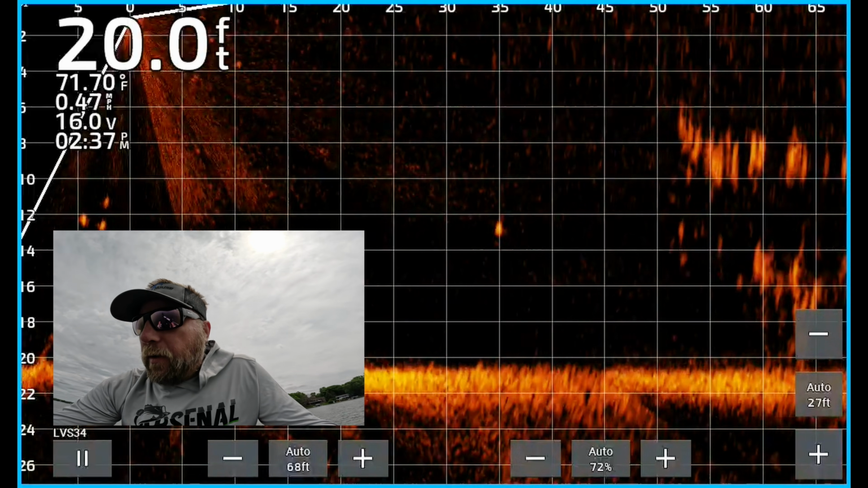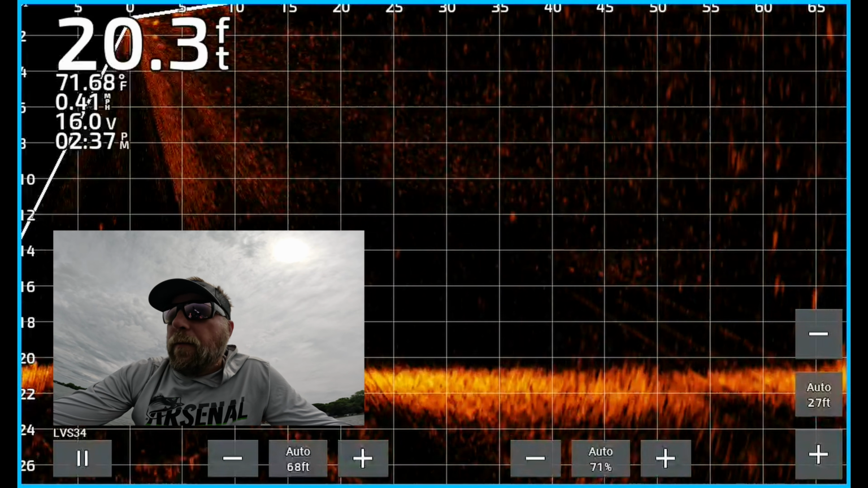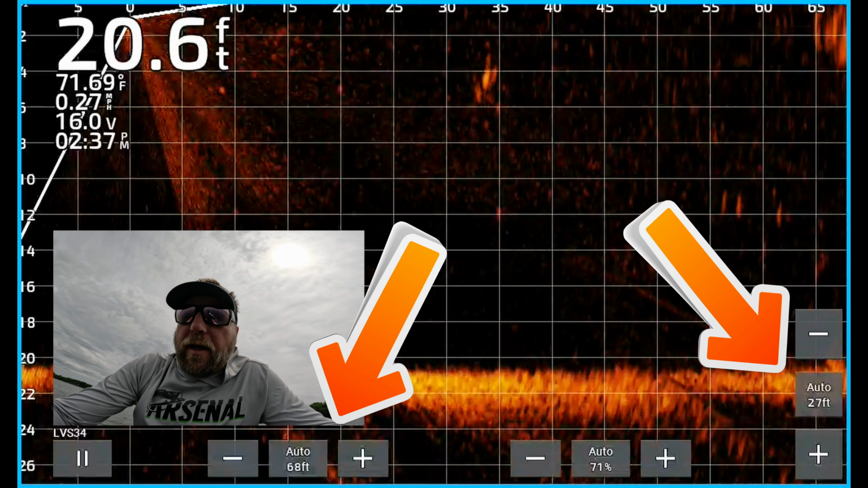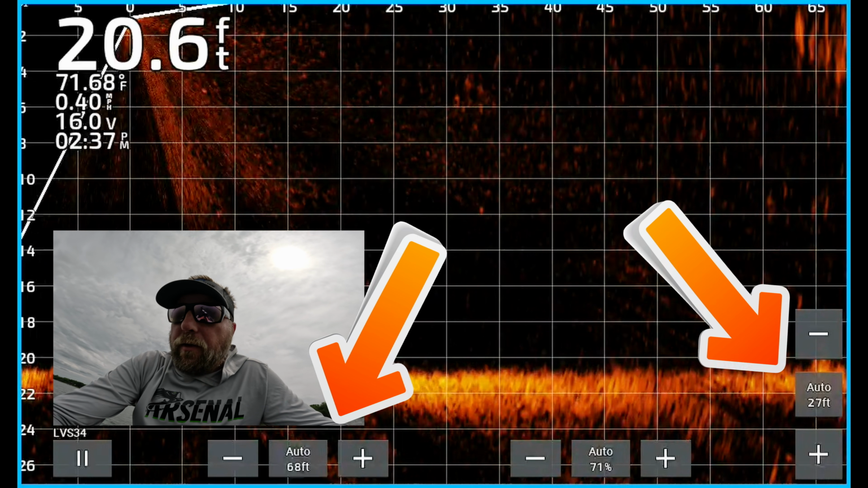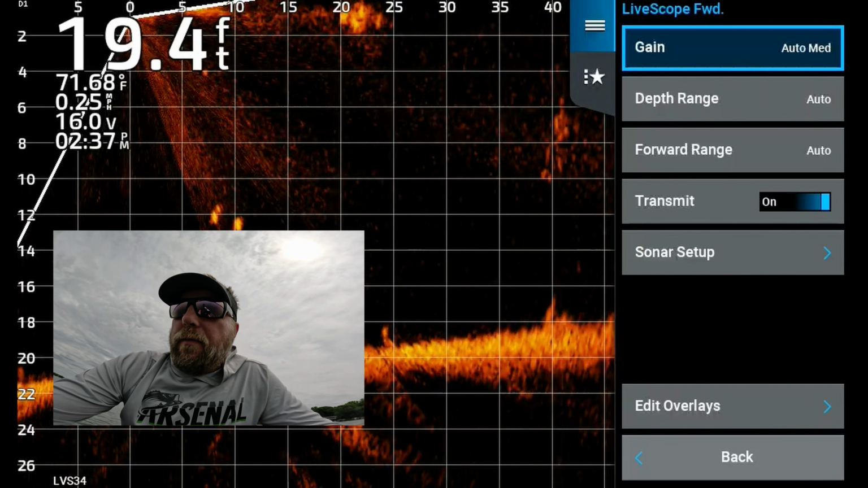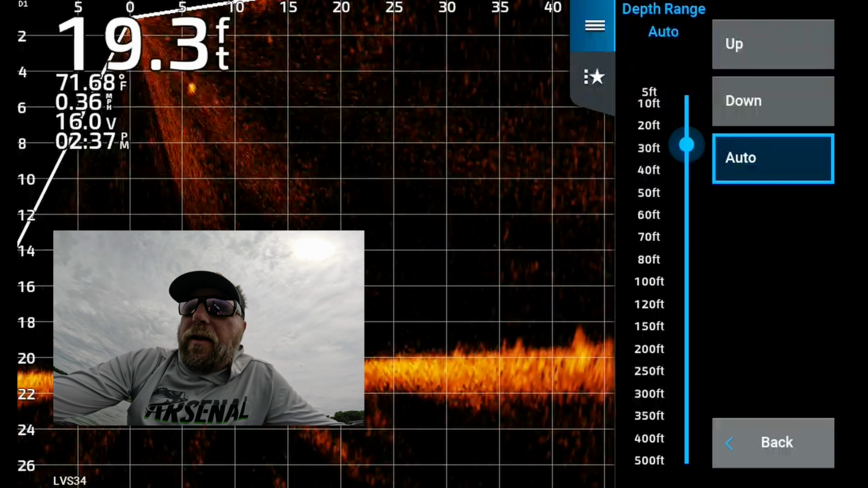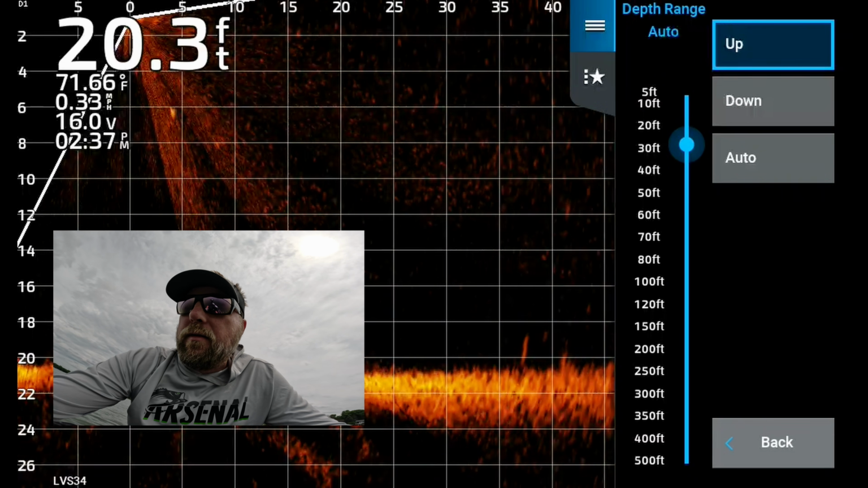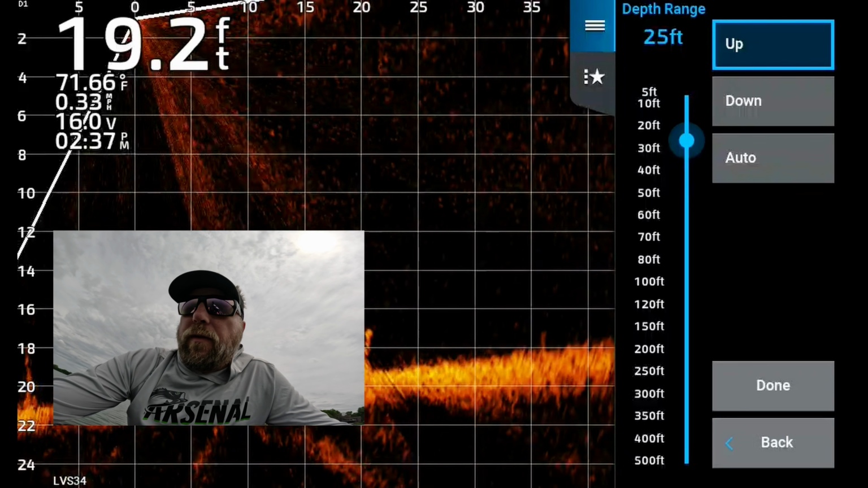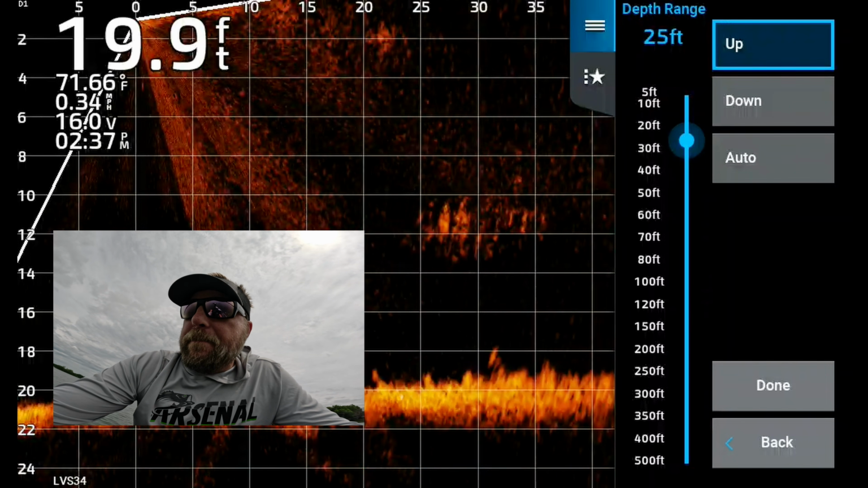And I think that's one thing we want to encourage people to get. I'm on spot lock, so we're going to be all over the place here. So the first thing you'll notice is on the bottom of the screen, you're in auto range, auto depth. I am running the LVS 34. I don't have a touch screen, so this is all going to be menu. So for depth range, take it off auto, and for where I'm at, 25 feet is going to be plenty. I want to be able to see the total water column.